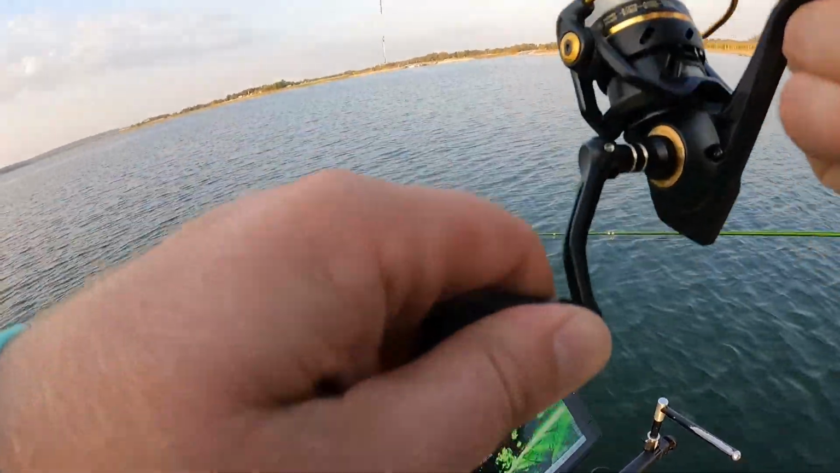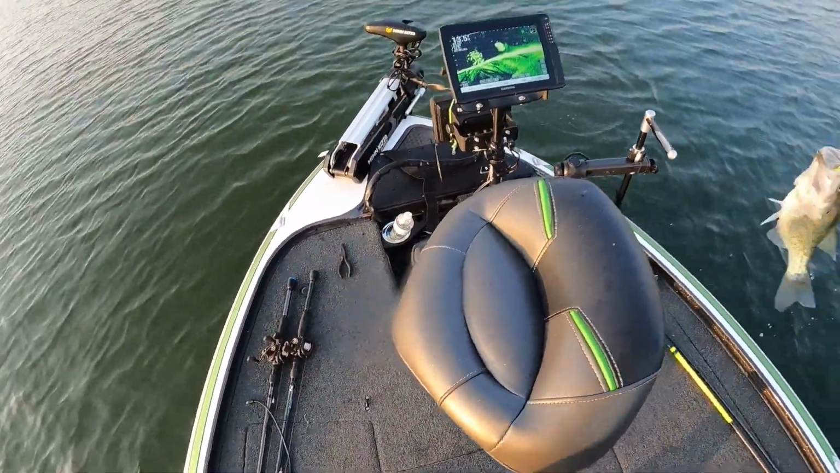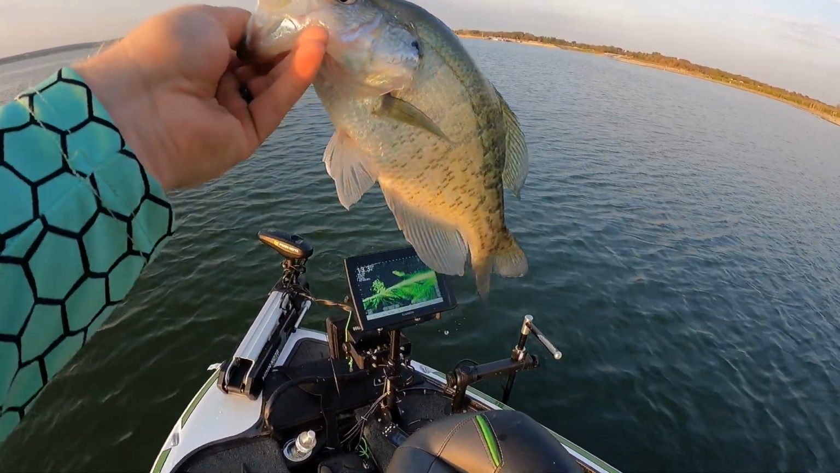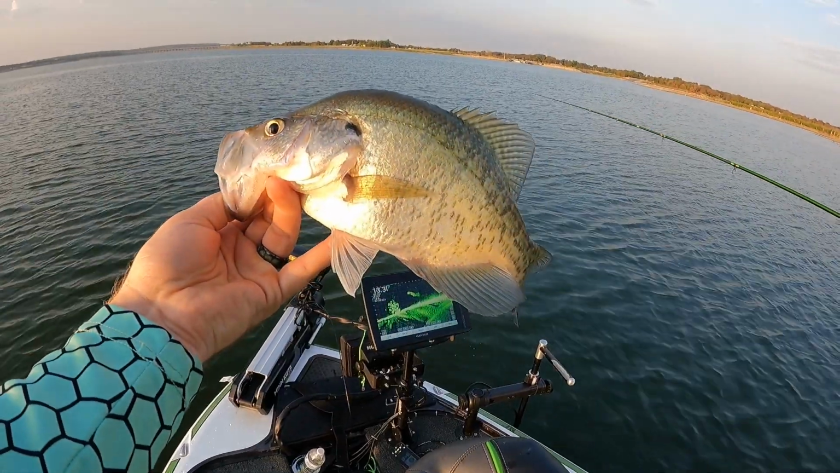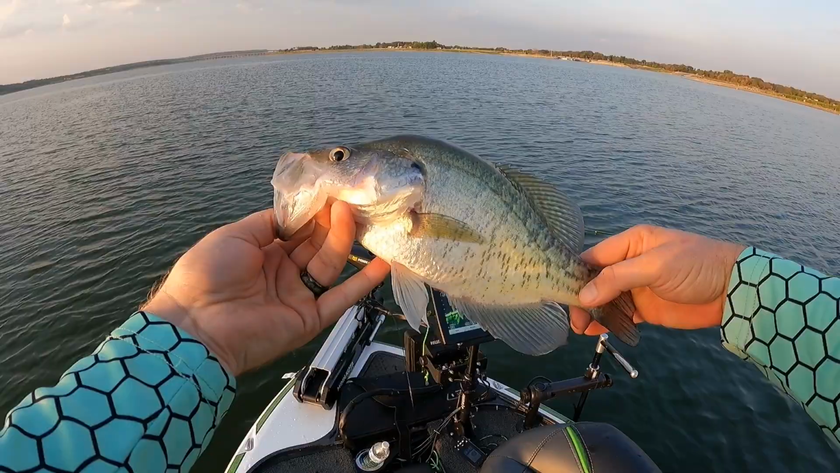Right there. Yep. That's a donkey. That's a donkey. That's a donkey. Oh, I think I got him already. Woo! I get a net on it. I think he went into a tree branch at first. Look at that joker. That's a nice fish, man. I think there's some big fish off this pile. Dude, I'm telling you what, fish number 7.